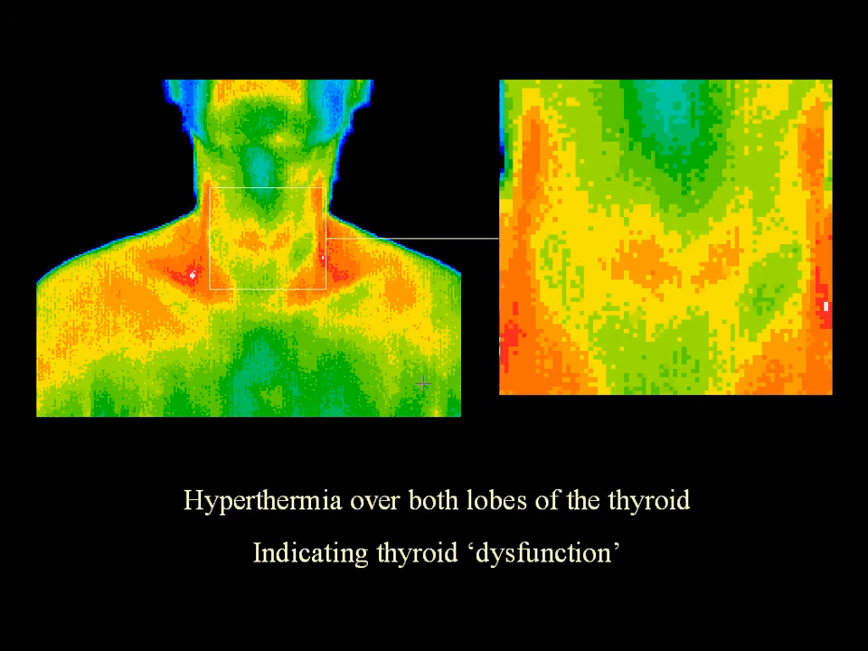This image shows hyperthermia over both lobes of the thyroid, indicating thyroid dysfunction. This image shows the abdomen of a patient with hepatitis. The hepatic blood vessel, which normally closes after birth, has now reopened from the liver to the umbilicus. That is the J in the middle of the lower part of the image.